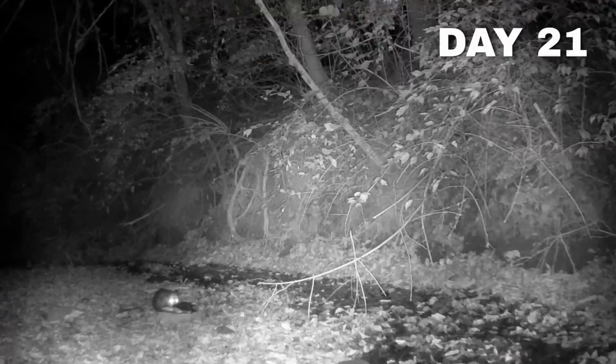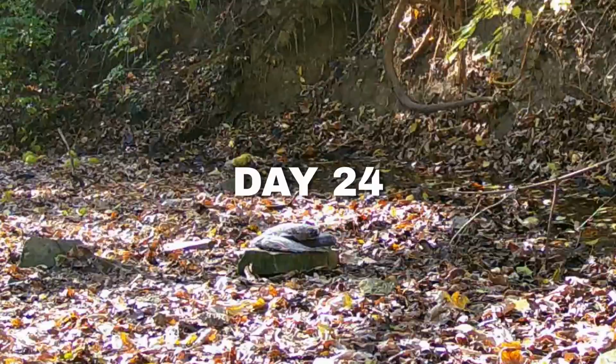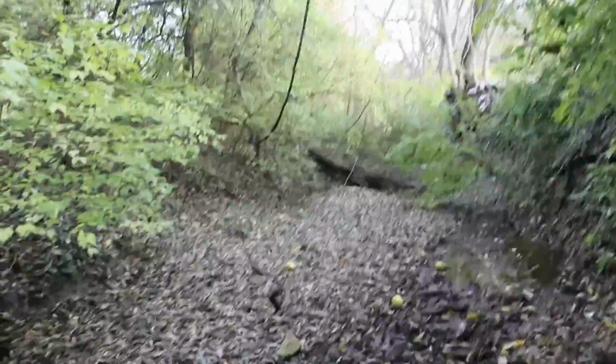On day 21, the opossum was the first to come check out the fish. But for the next couple days, the fish were left completely untouched. I came out here to check on the fish. It's only been a few days, and look, they're gone. And there's literally no traces of any of them anywhere around here. So I guess I'm just gonna have to check the camera and see what we got.